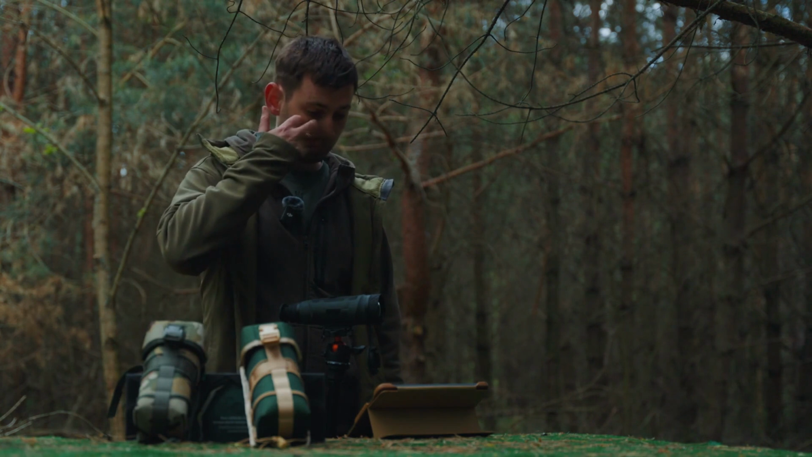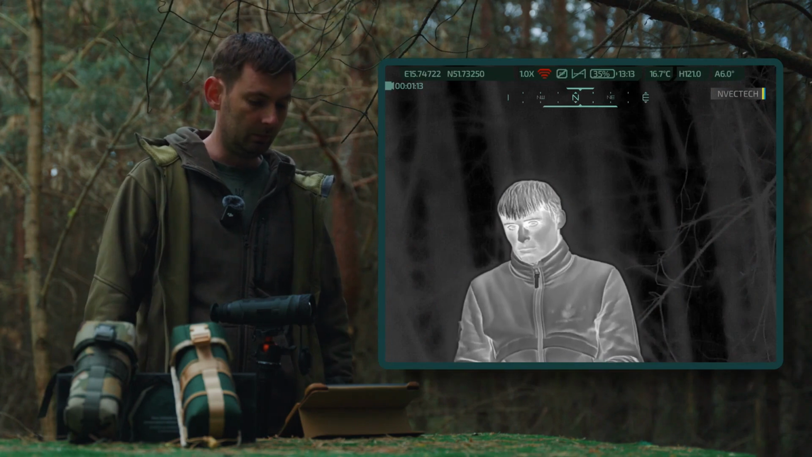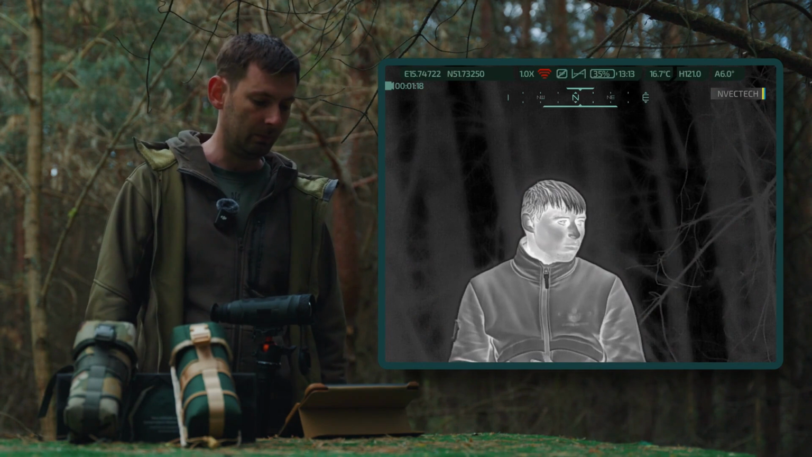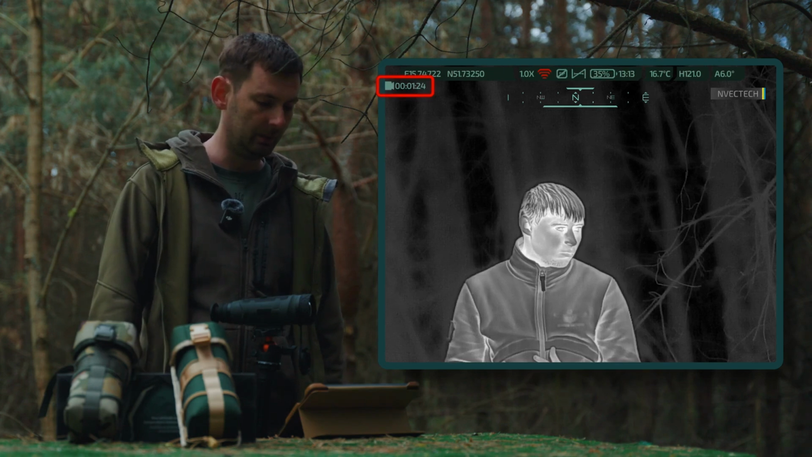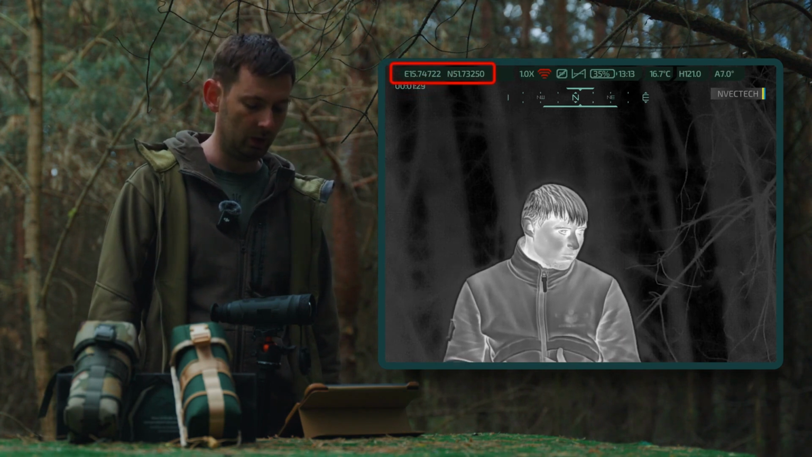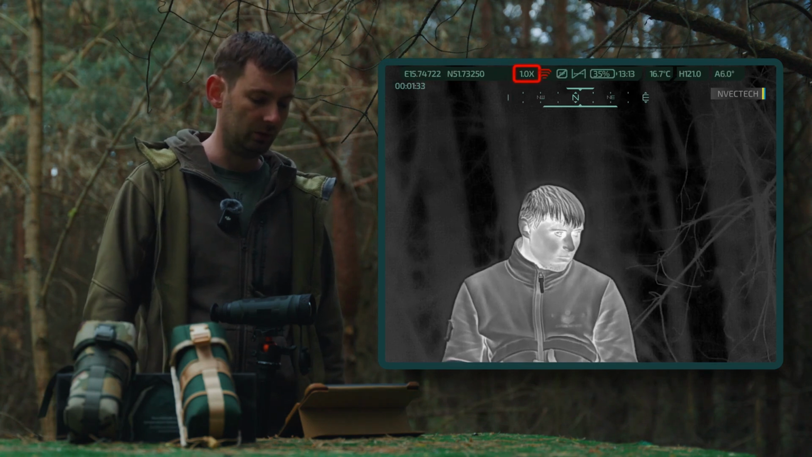Let me explain the interface and the main menu. From left to right, you can observe the following on the main screen. The first icon represents the video recording function. As you can see, it is blinking and the seconds are counting. Next, at the top, you can see GPS. For this monocular, latitude and longitude are displayed. 10x refers to the zoom level.